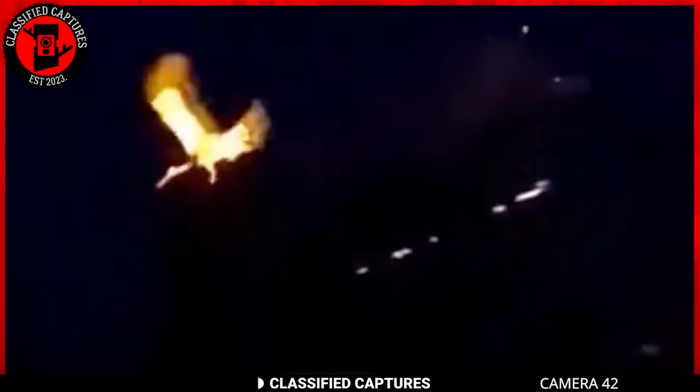What do you see here? A bird on fire or a cool camera trick? This footage has been circulating on the internet, and it's stated that it was seen on an electrical pole covered in flames. The odd thing was, the flames didn't consume it, and after a while, it flew away.